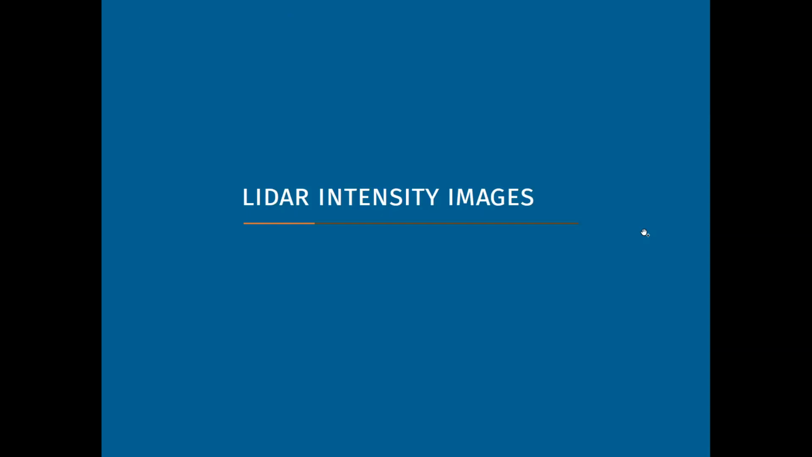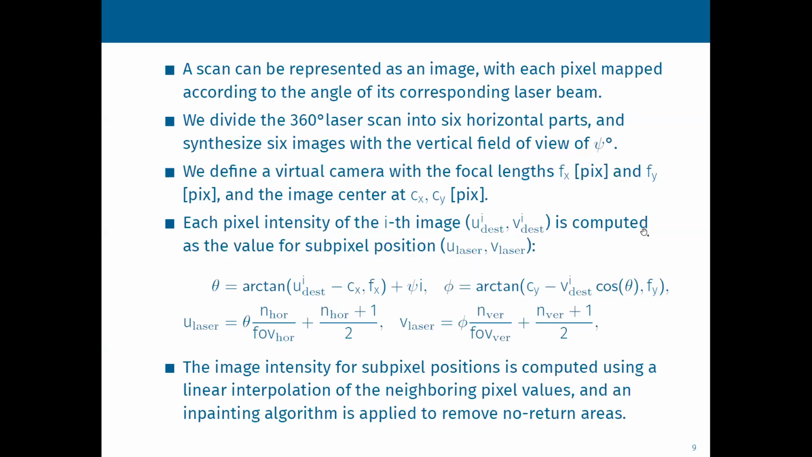How we produce those images from LiDAR data, from point clouds. Typical LiDARs used for outdoor navigation, such as Velodyne and Ouster sensors, measure distances at selected horizontal and vertical angles, returning also the corresponding intensity values.